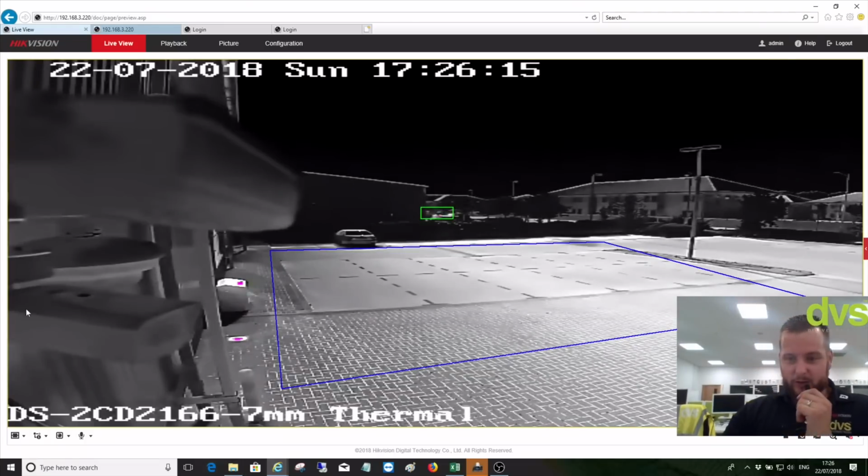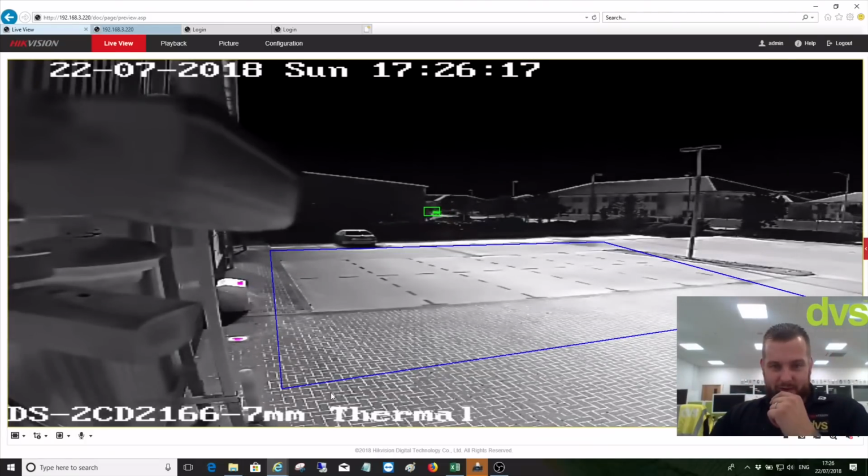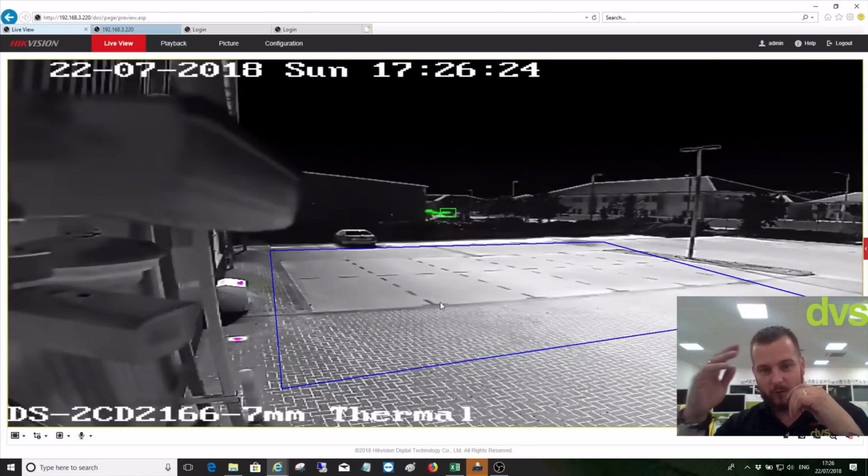Okay, you probably saw me move around then. Look, it's even picking up movement from over there. That is about all I wanted to show you as a brief overview of the camera.